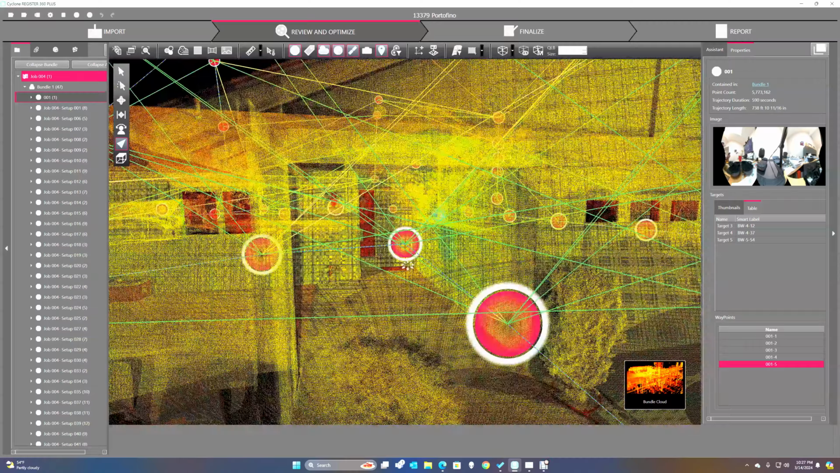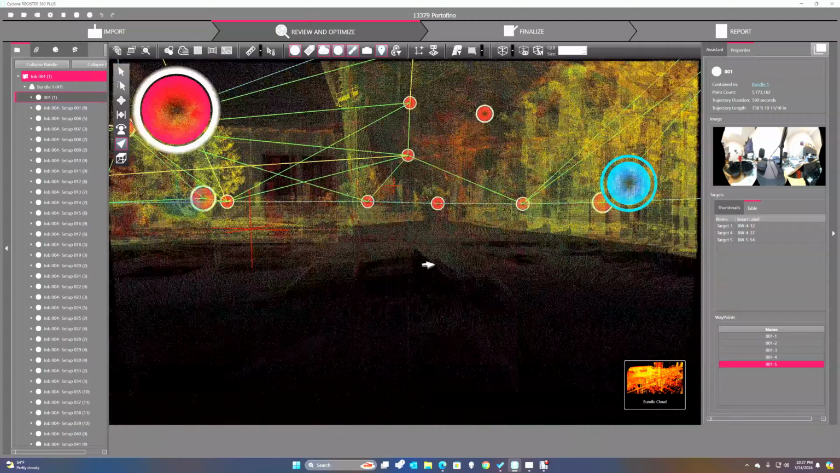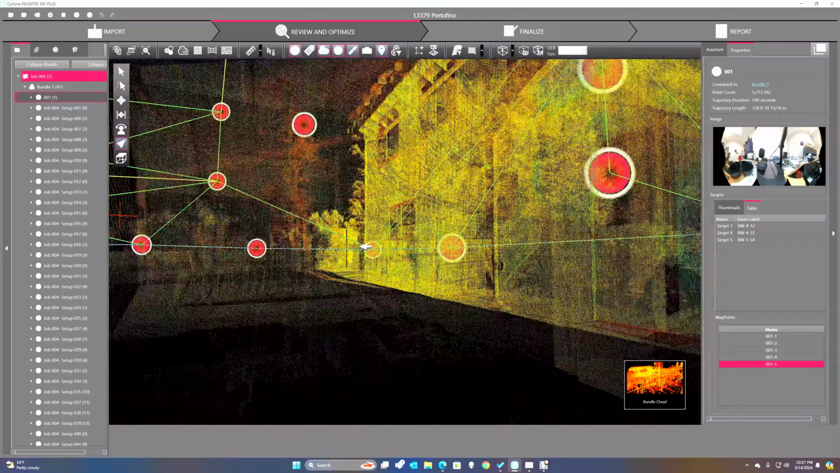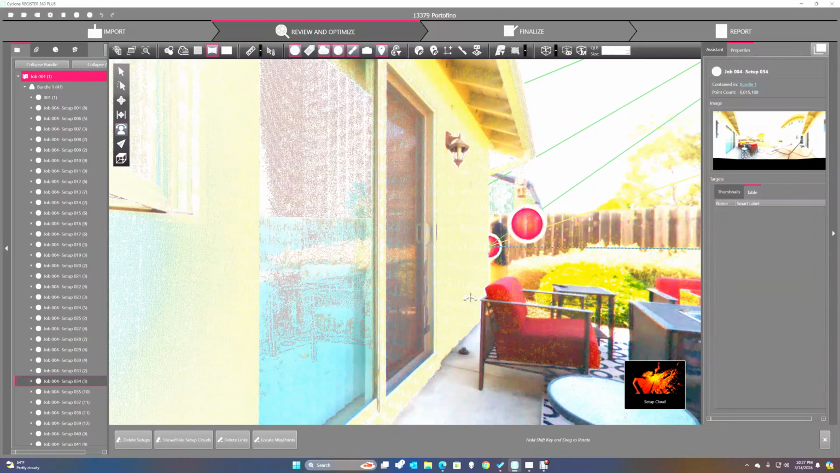So the outside was a lot brighter. The inside is a little bit darker. So you can see there are dots on the inside, and the inside is populated, but the outside is dominant in terms of visual, just because they're so much brighter.